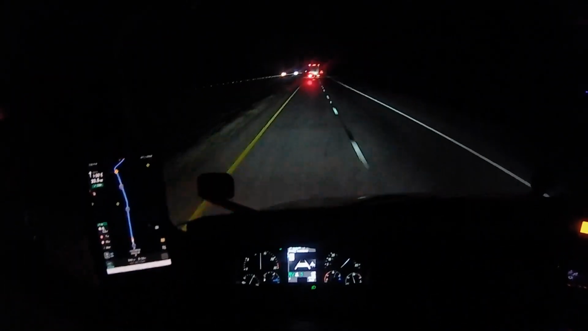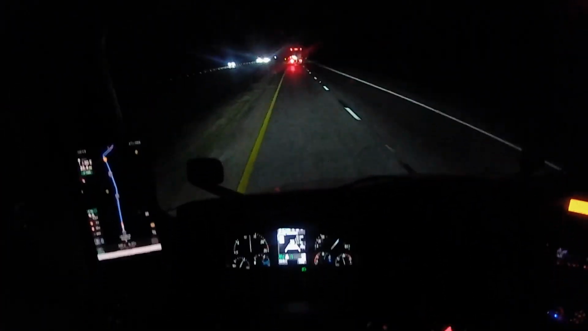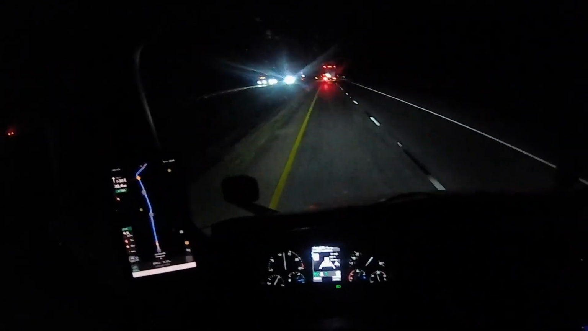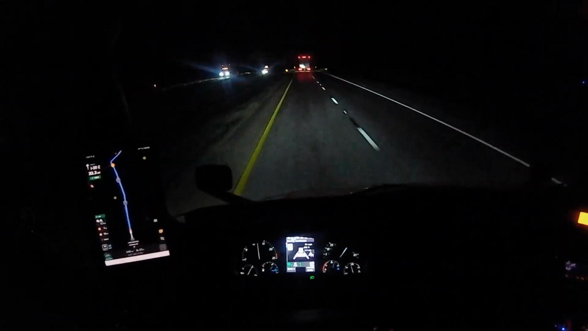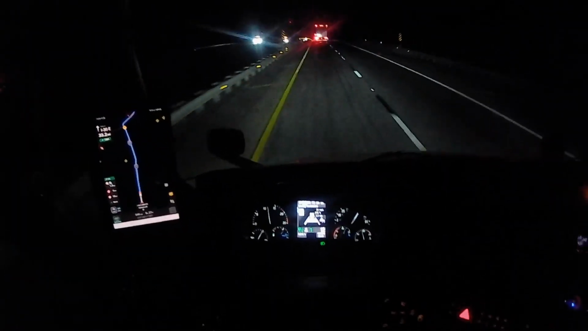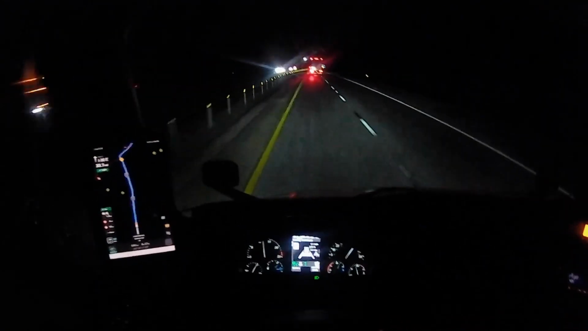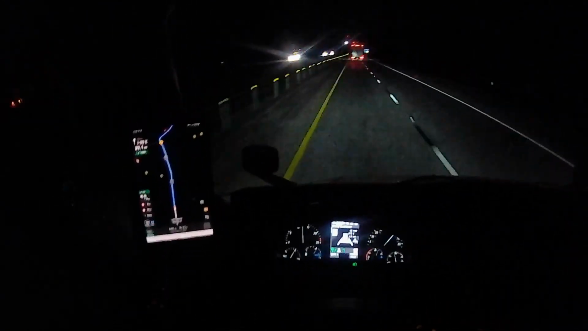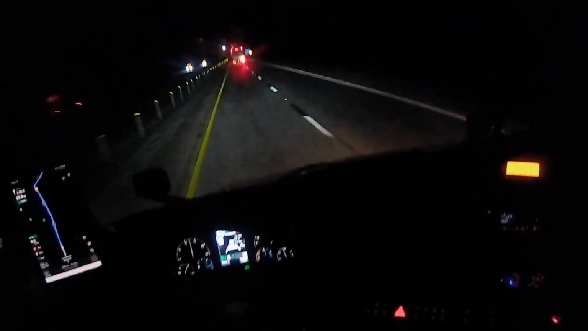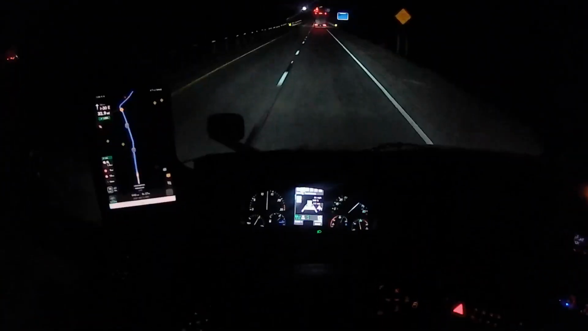Not sure what that is. Oh, that's what the guy on the CB was talking about, hot shots in the right lane, going slow. And yeah, we're all slowing down here, and we're at 290 feet. I can show you the collision mitigation or the distance warning at around 250 feet. I'll get a distance warning saying that I'm following too close. It'll beep, it'll flash. I don't think I'm going to be able to catch up to this guy.